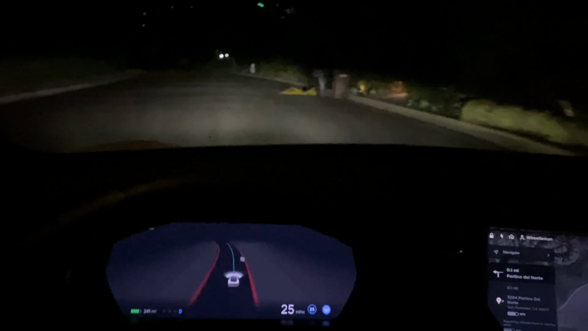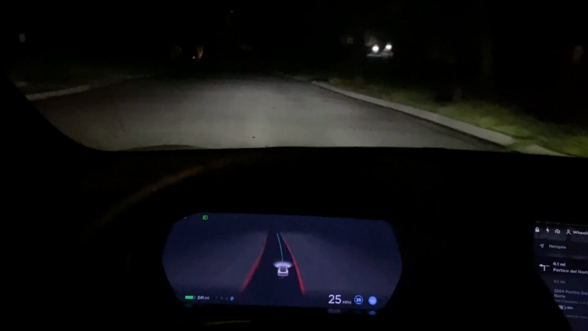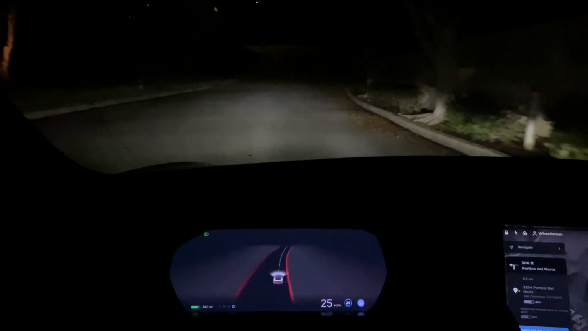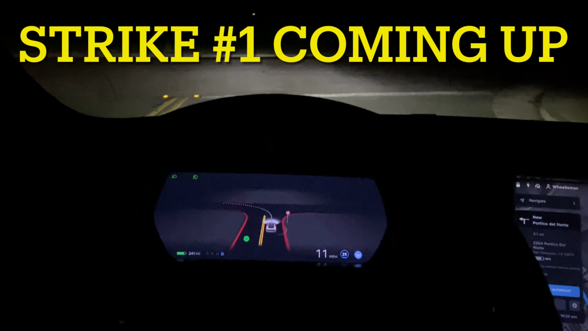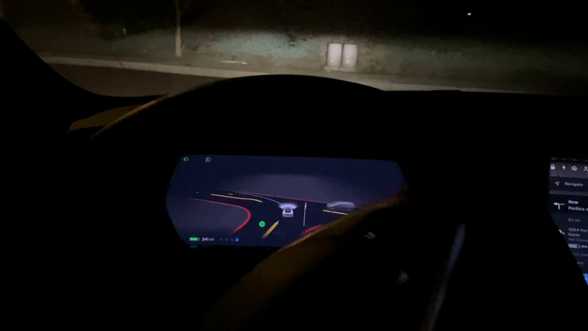Yeah, so this is pretty straight. We're gonna get to the bottom of this hill and we're gonna have a left. Nice identification of the stop sign. There is a car coming to the right, and God, it pulled out. Okay, this person's gonna go. So, okay, what's going on? It's okay. Now the Tesla's going.